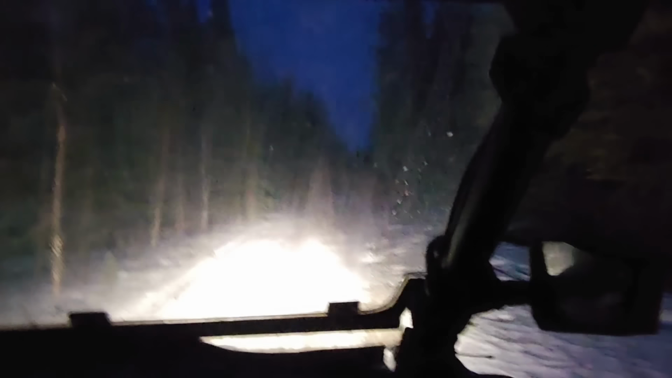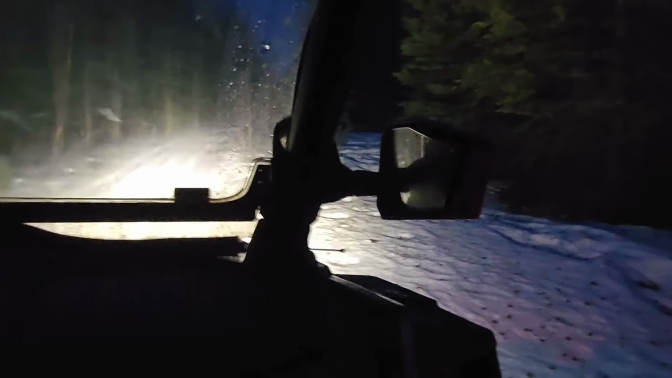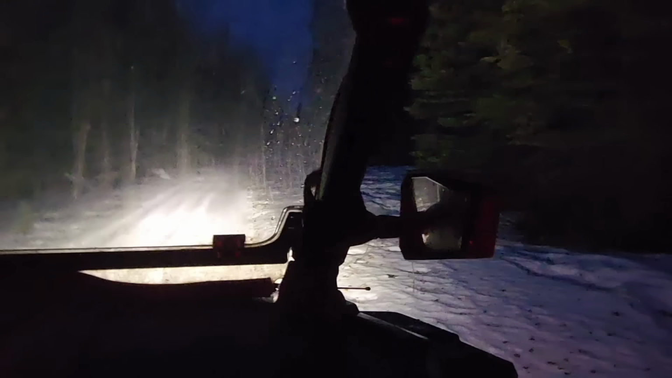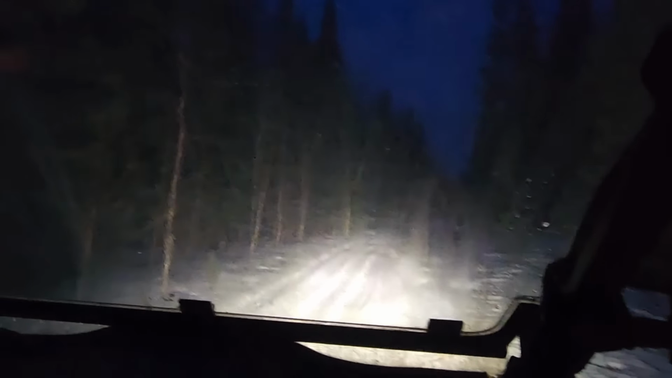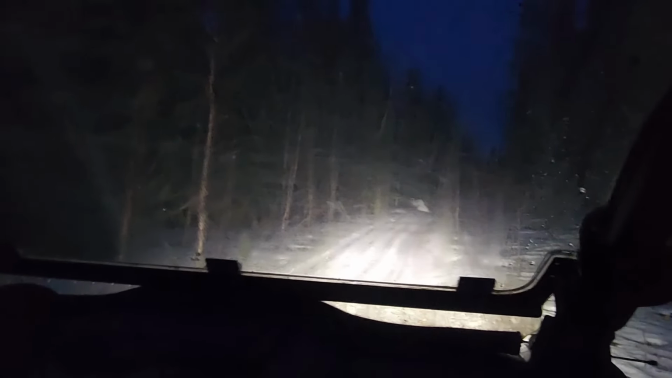Getting kind of windy out there. It has been, which is why it's so warm again. According to this, it's 49 degrees. Some of you may remember my video from a couple weeks ago because it was 50 degrees. Well, it's going to be pretty much like this for the next few days, which is insane and I don't like it. I want my cold weather back.